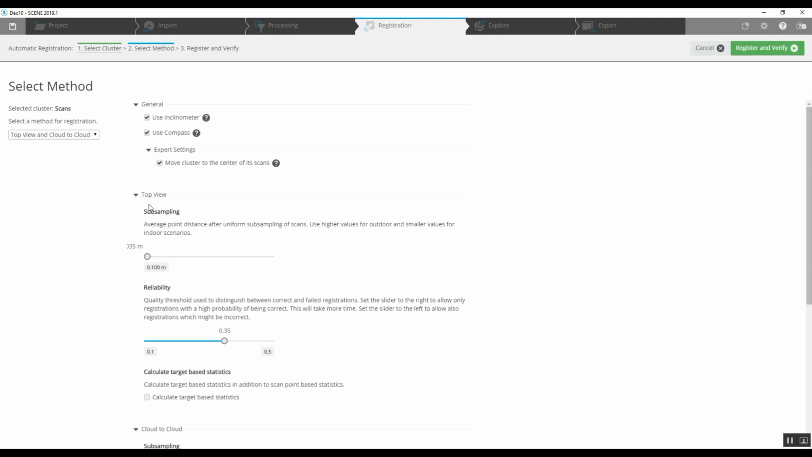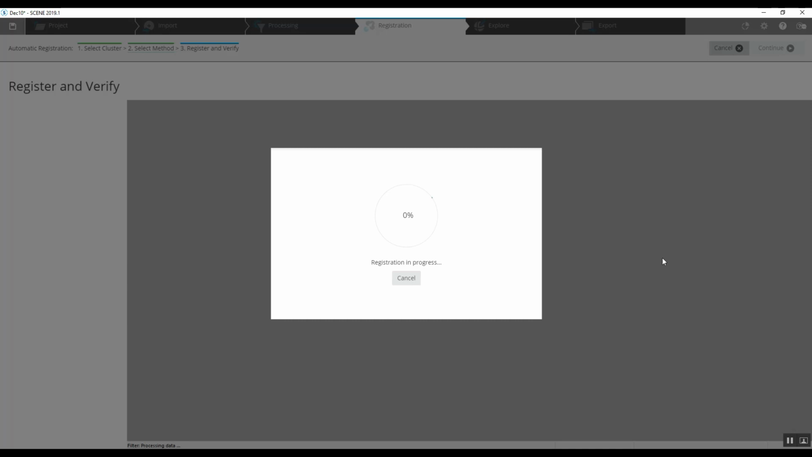Then secondarily it goes into cloud to cloud registration, which is looking for common XYZ points to then either correct the scans that it's put together in top view, or most likely to just tighten that registration up. So we're going to leave it as it is, go to register and verify, and let it do its thing.